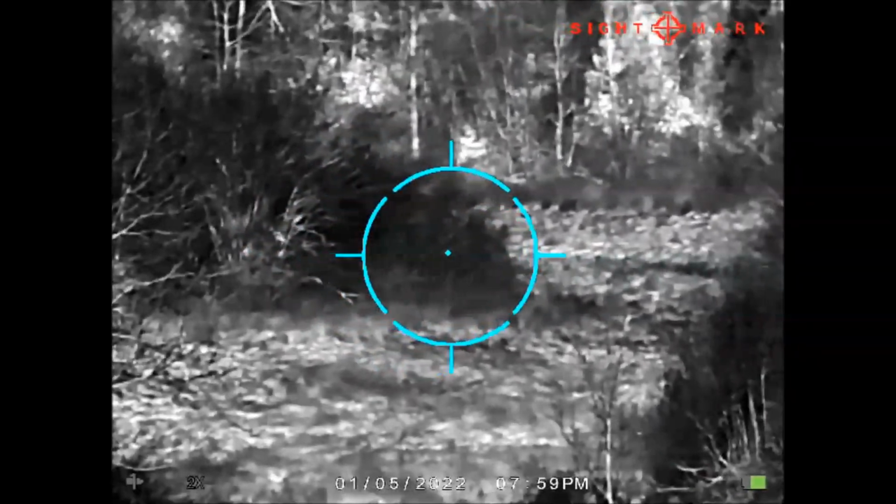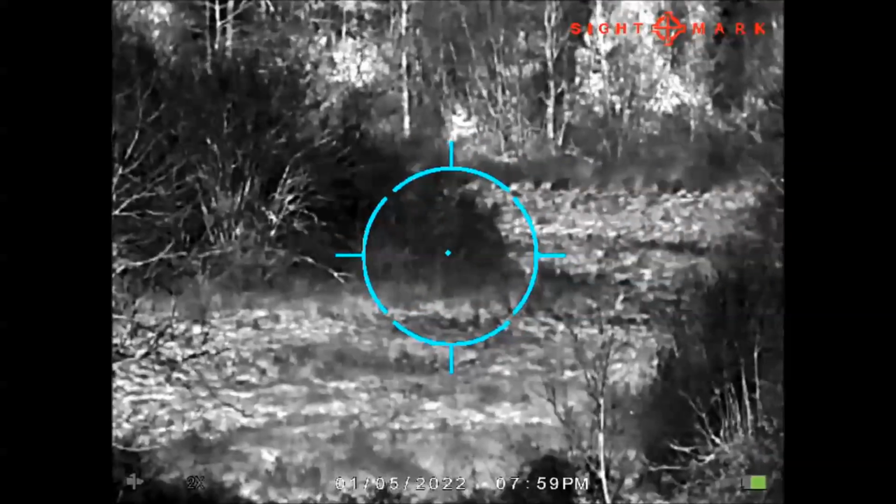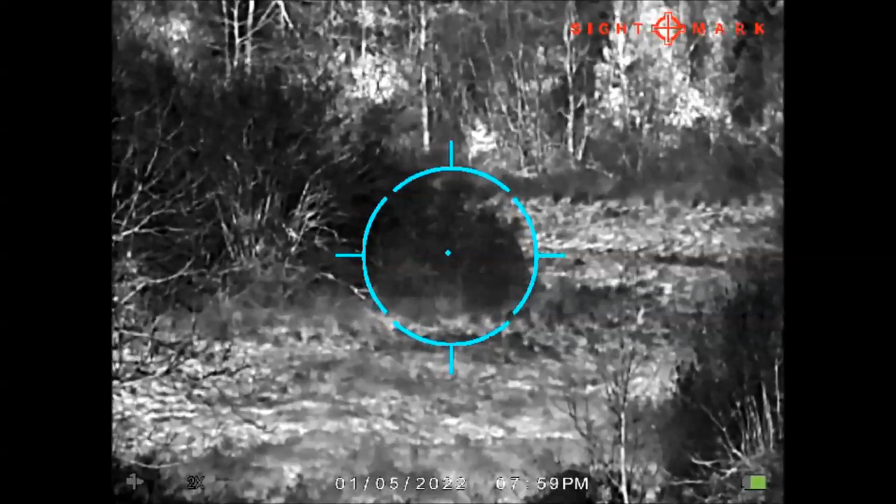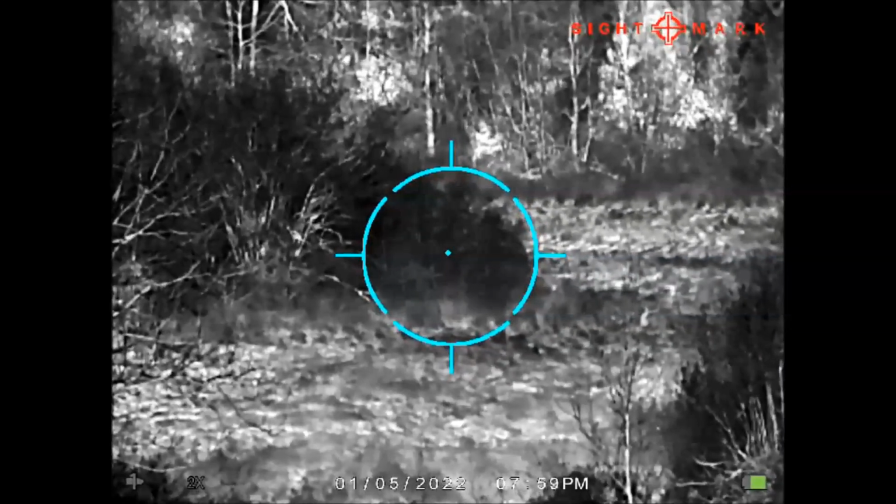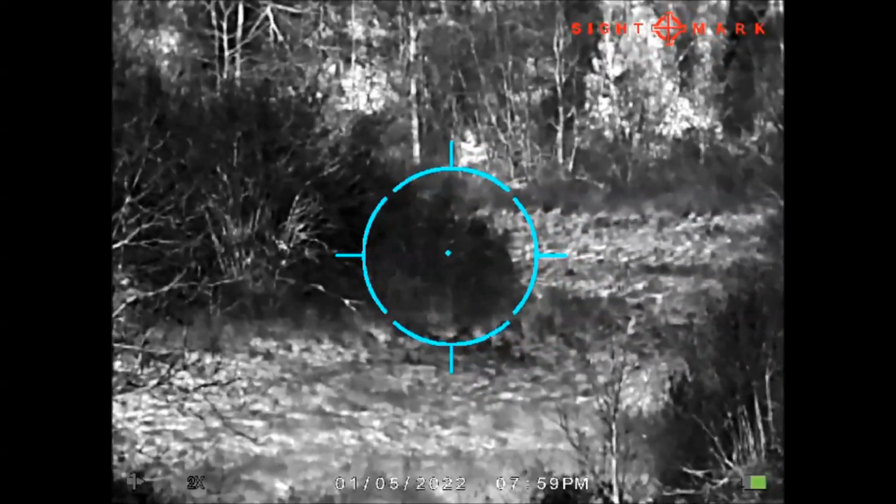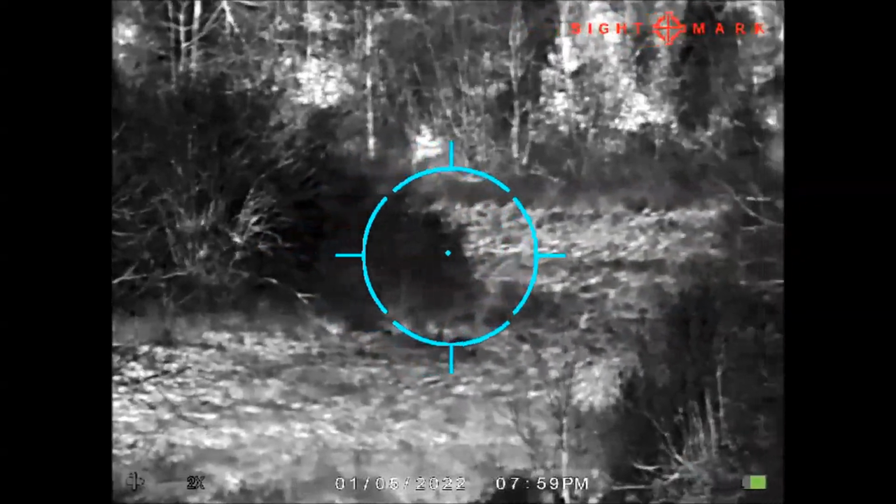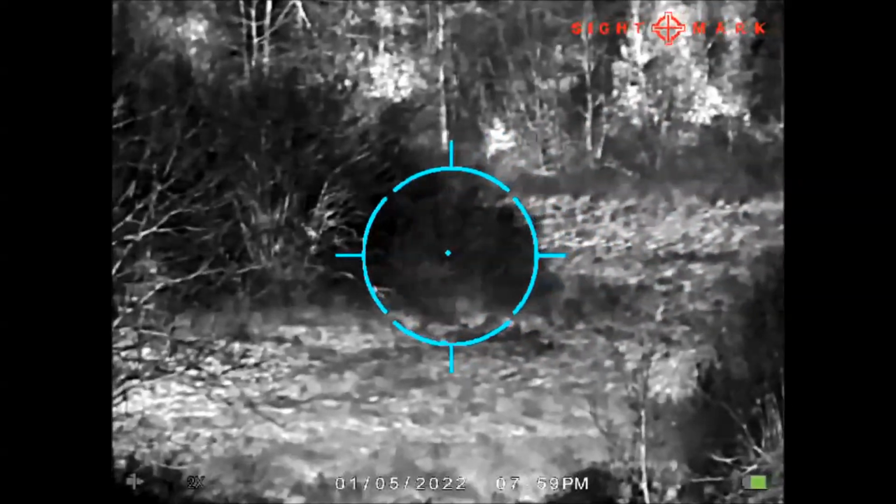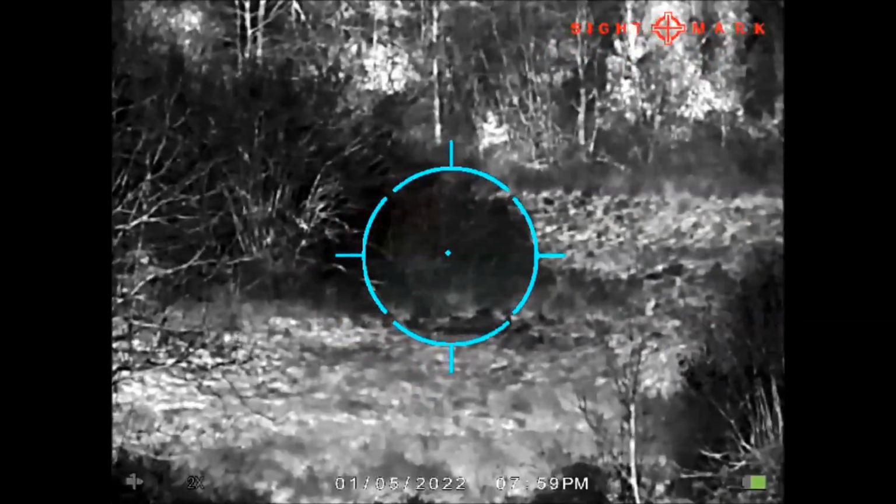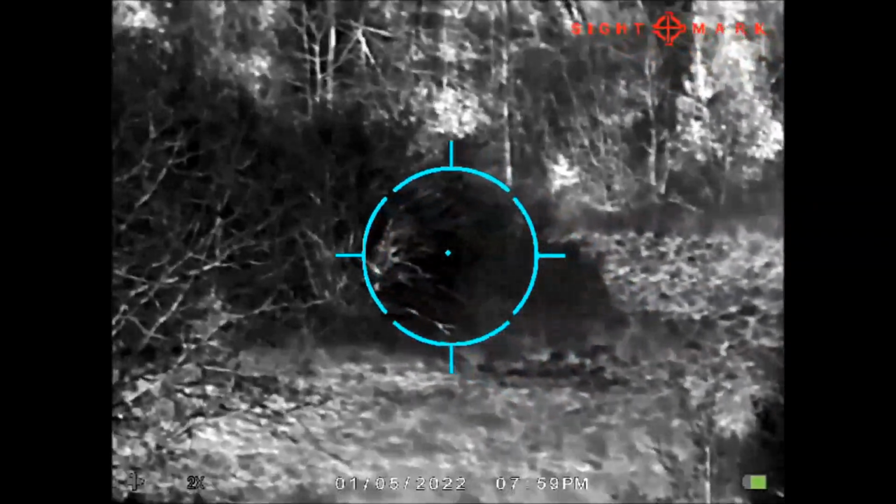Okay, this is a very interesting reticle. It's a classic red dot unit reticle in light blue. It has a central dot and then a circle. Okay, it's very interesting, very effective, especially if you have to shoot fast.